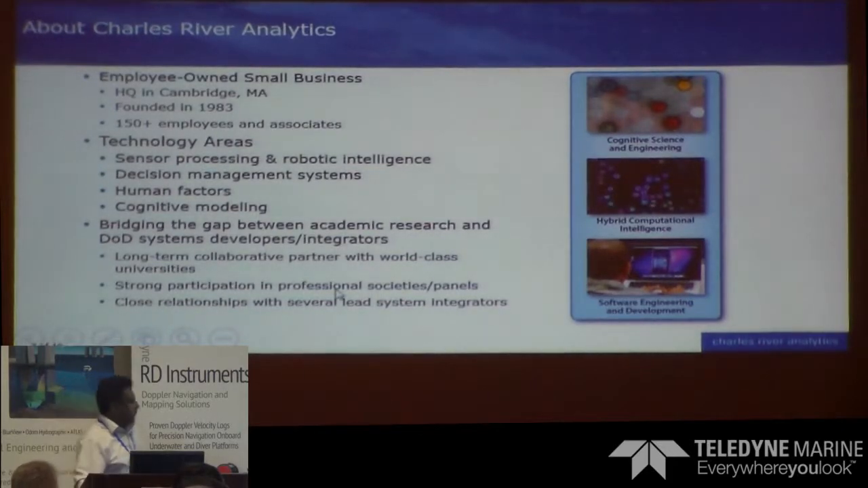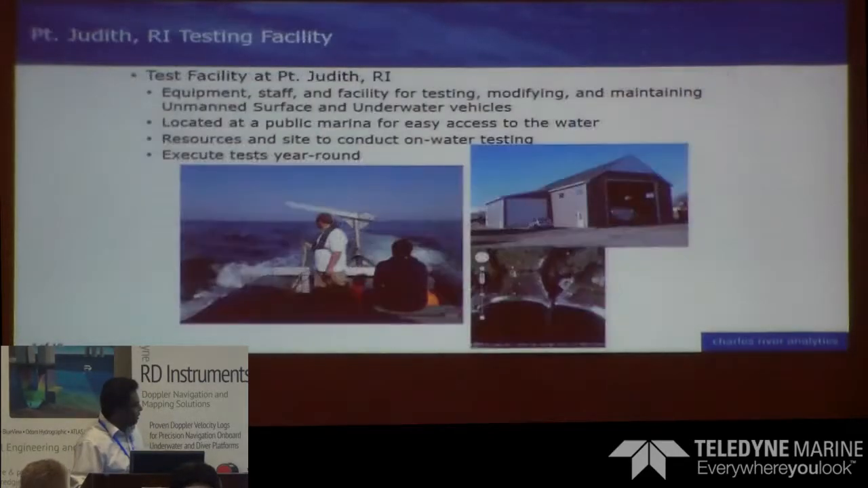We are not a fundamental research organization. We bridge between fundamental research and prototyping, so it's like TRL 5, 6 kind of prototyping for different applications.